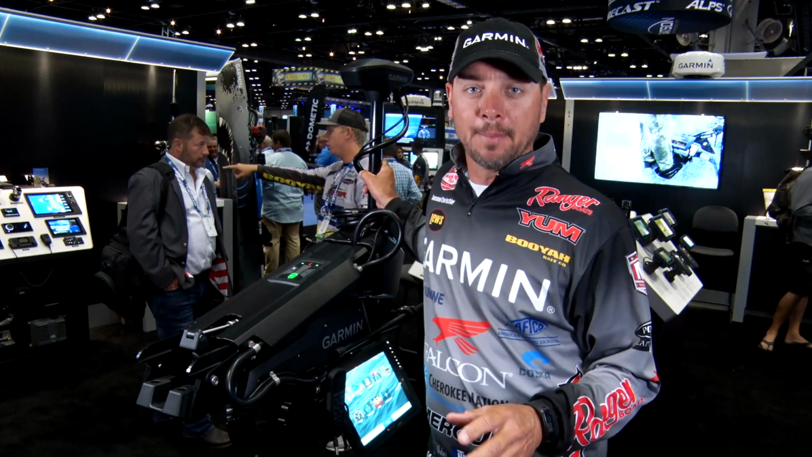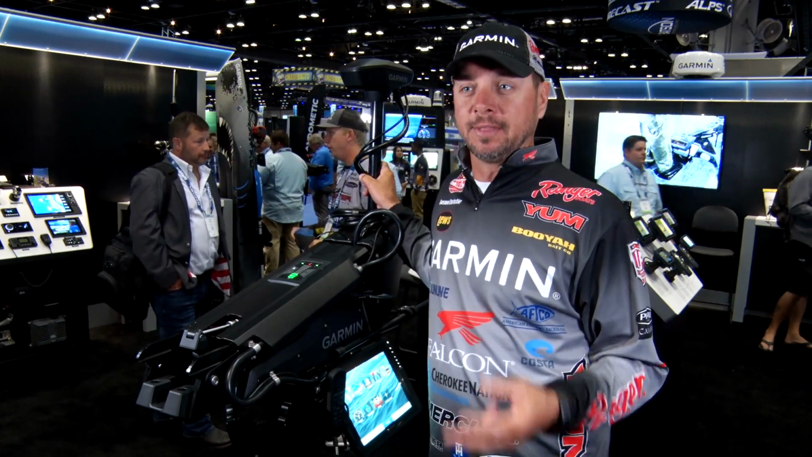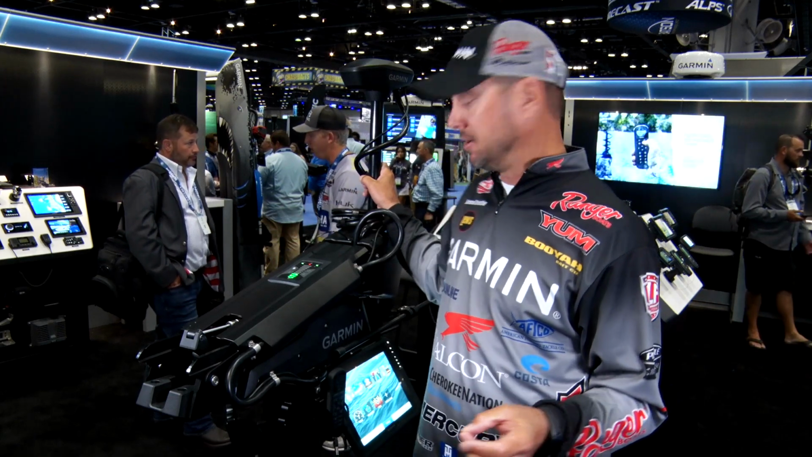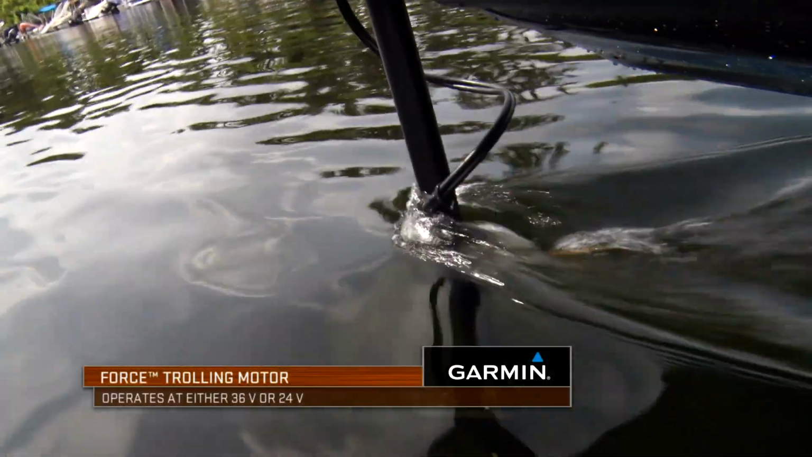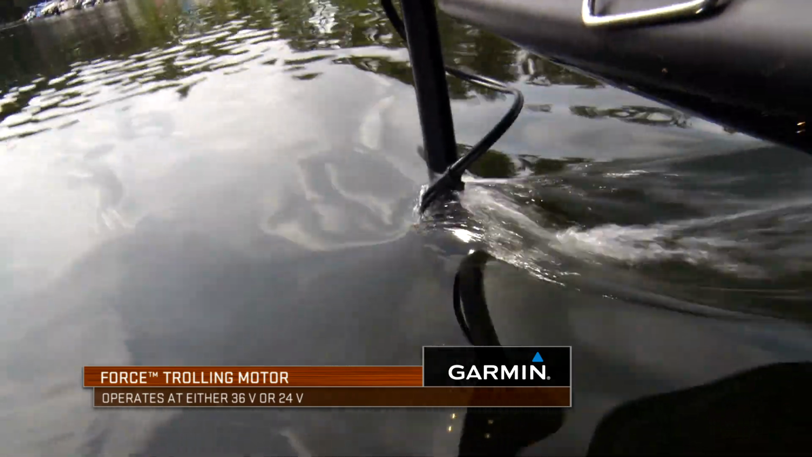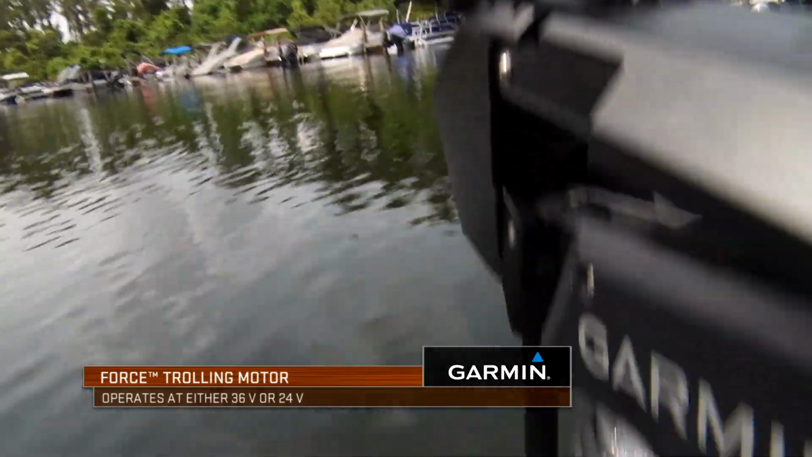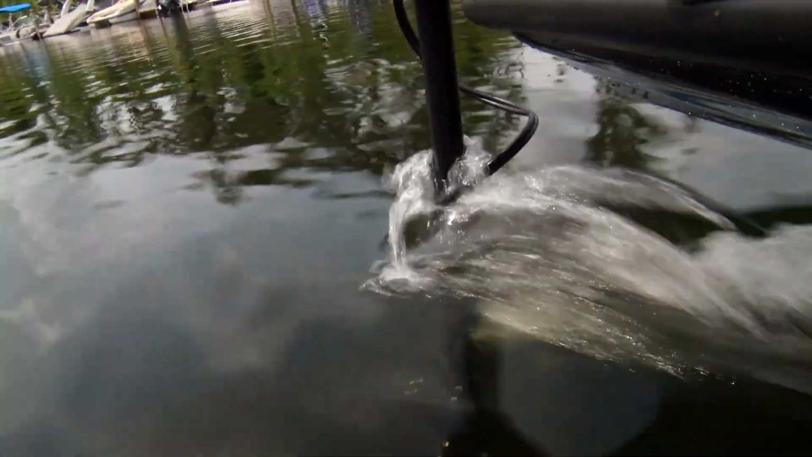This trolling motor operates 24 or 36 volt, and the reason that you can do that is because it's a brushless motor. Makes it a lot more efficient on your batteries. The 24 volt basically delivers comparable thrust to the 36 volt motor. So that ensures you've got one of the most powerful, most efficient and quiet trolling motors on the market today.